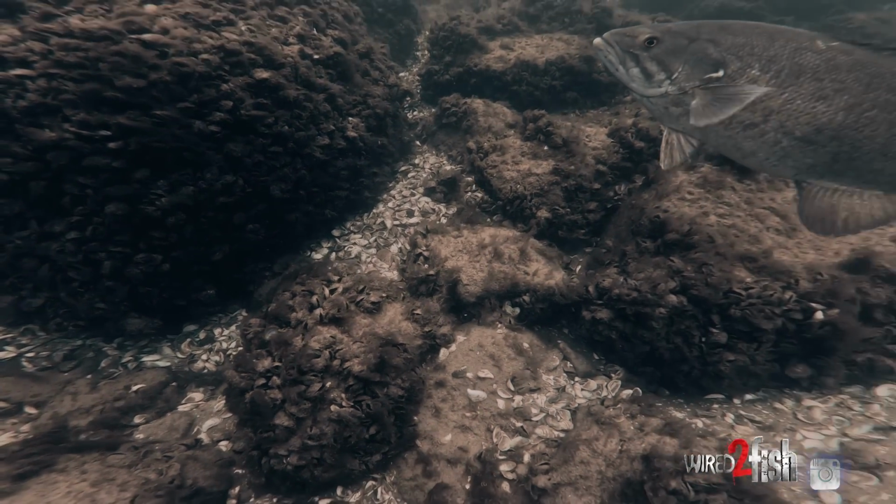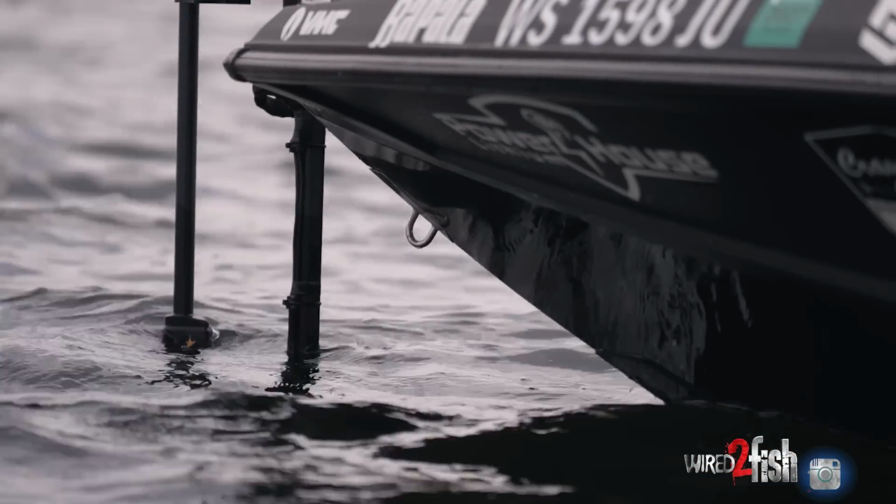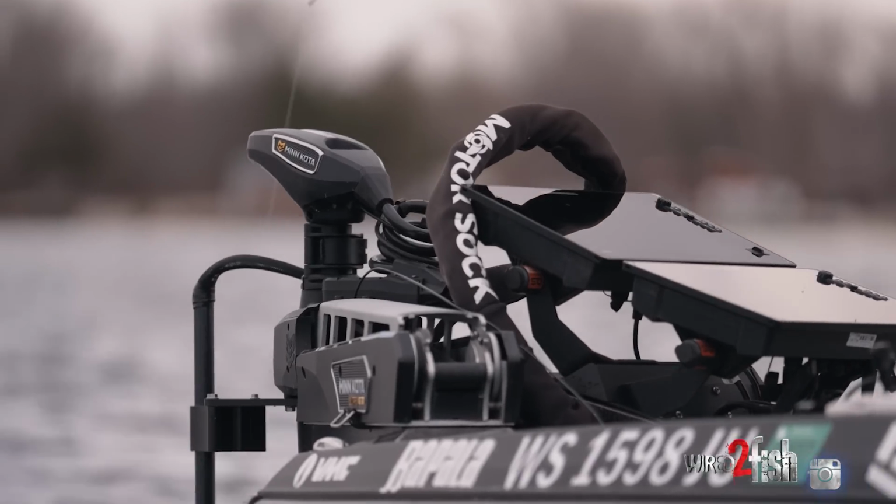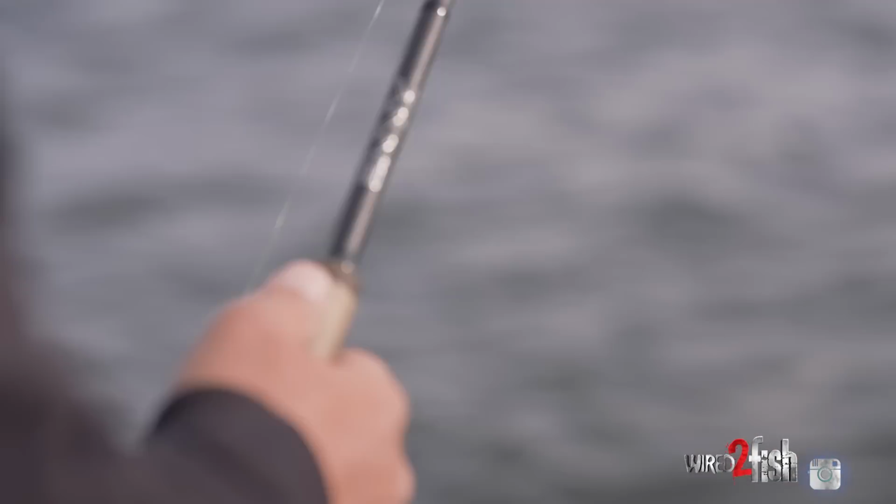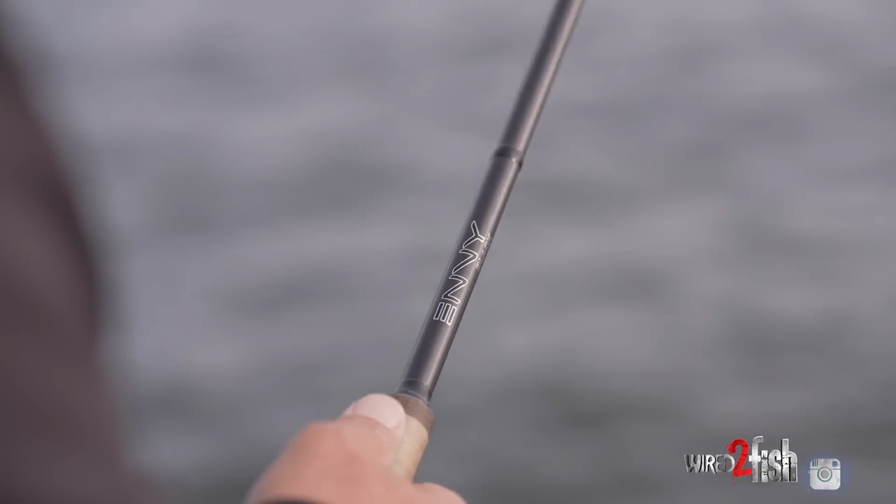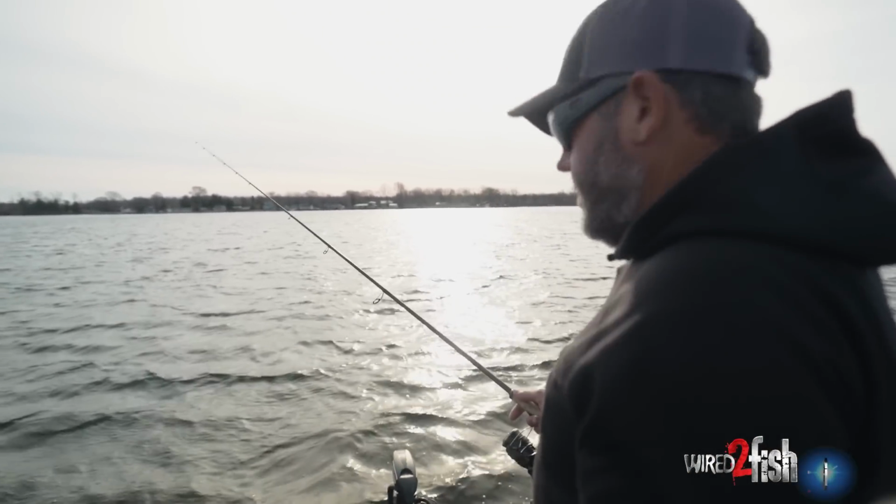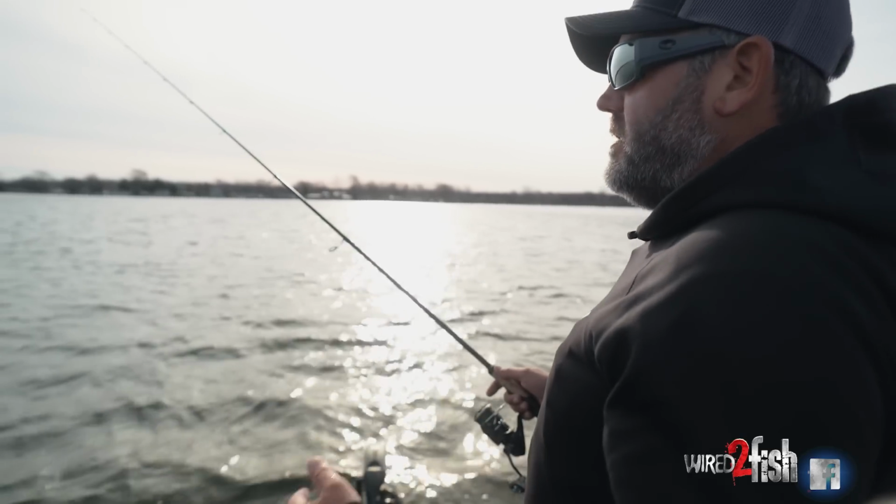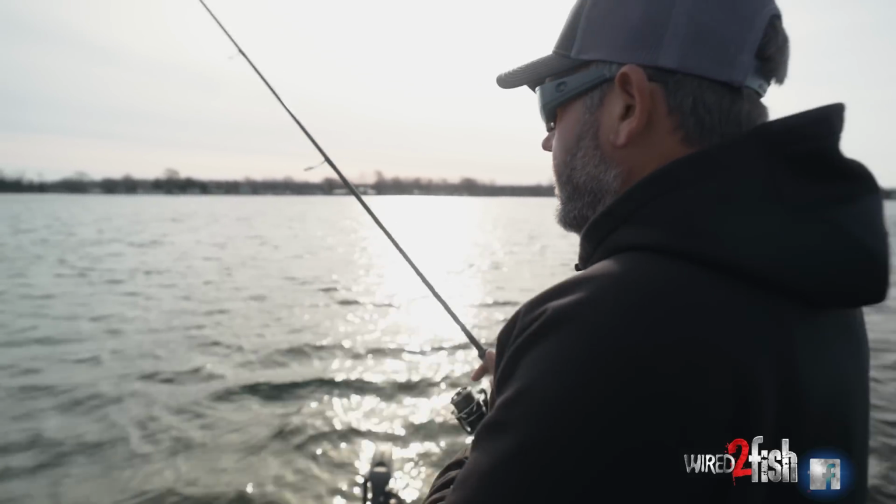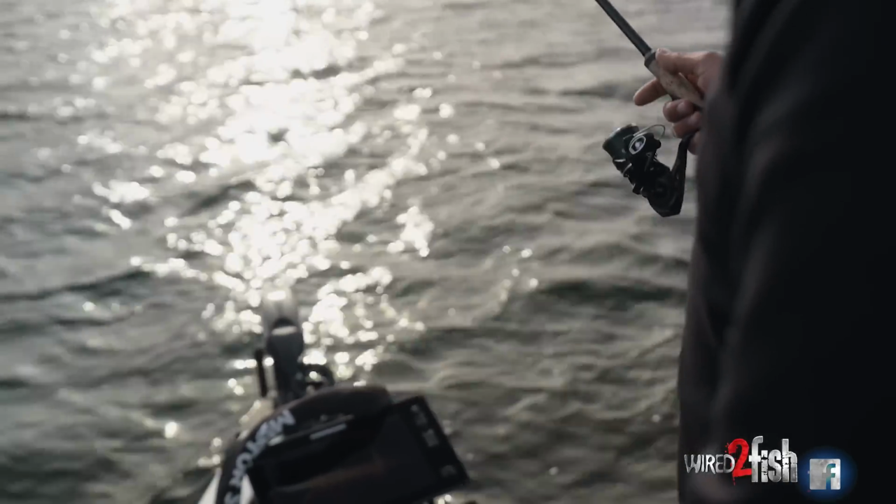When they're pre-spawn like this, they really like to get grouped up. We've been on spot lock on the same boulder, and we've caught several of them off of it. There's still several more on it. You find those key little spots, you figure out what they like on that particular day, and you don't have to go very far. There's days out here where you can sit on one spot all day long, and these fish will just keep coming through in waves and staging on those little key spots.